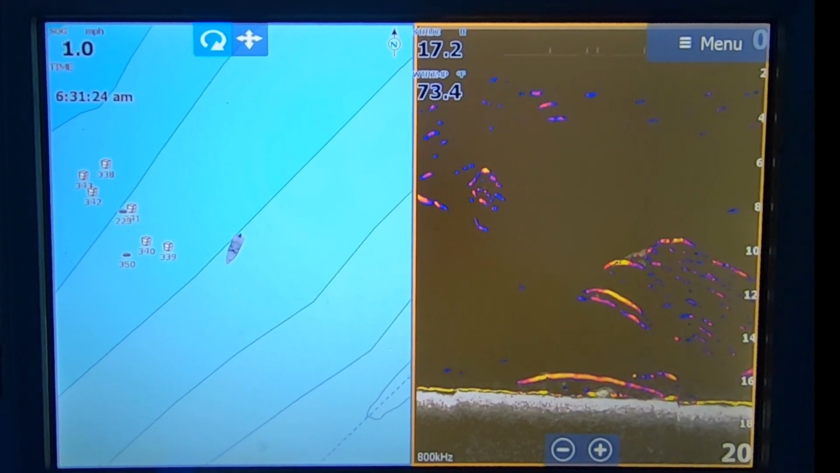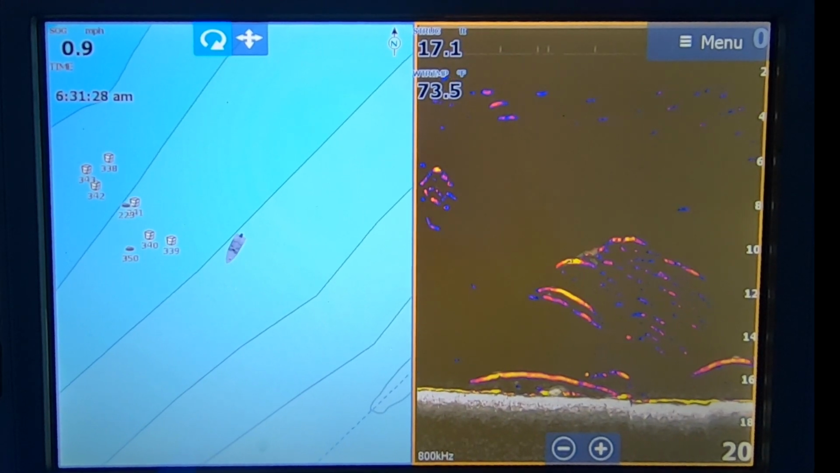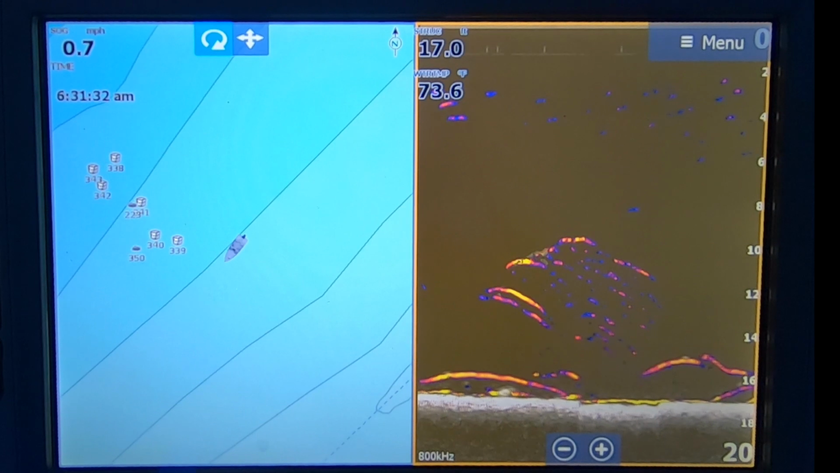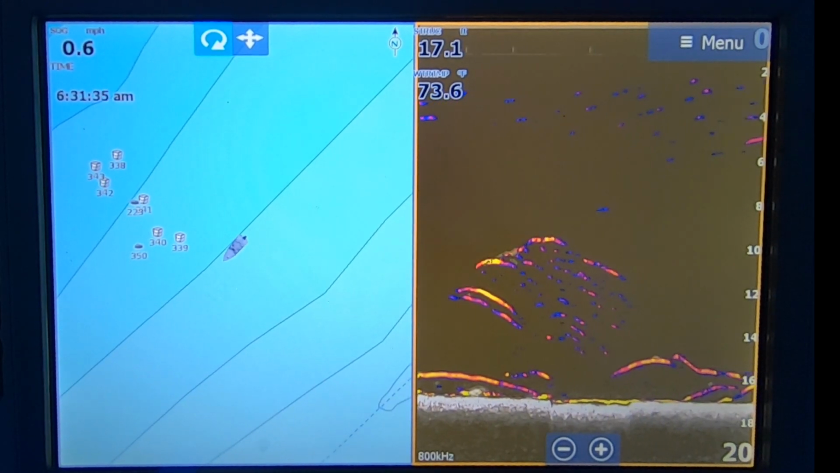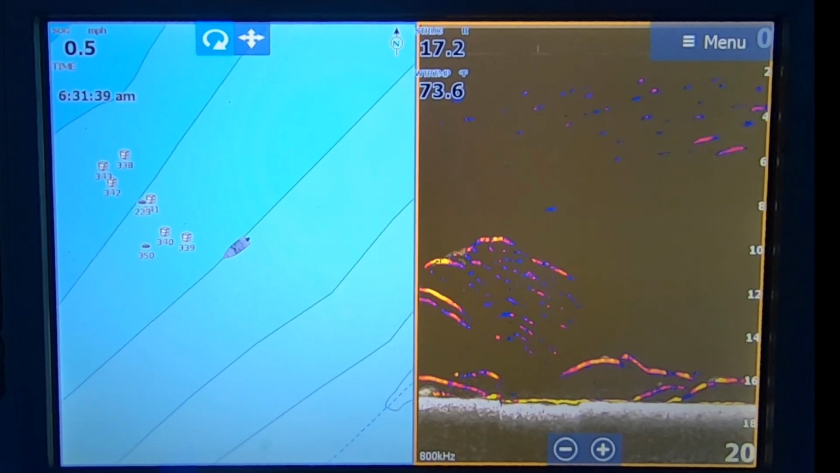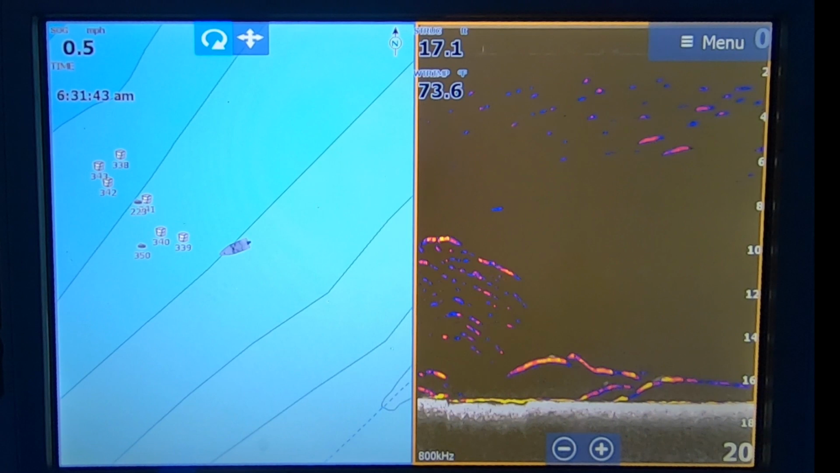If you see that on the bottom right there, that's a bass, clear as day. Above it is a bunch of bait fish. Looks like little bluegill with a couple other game fish close by. So anytime you see that hard return next to structure on the bottom, most of the time those are bass. You're going to see a couple of them together.